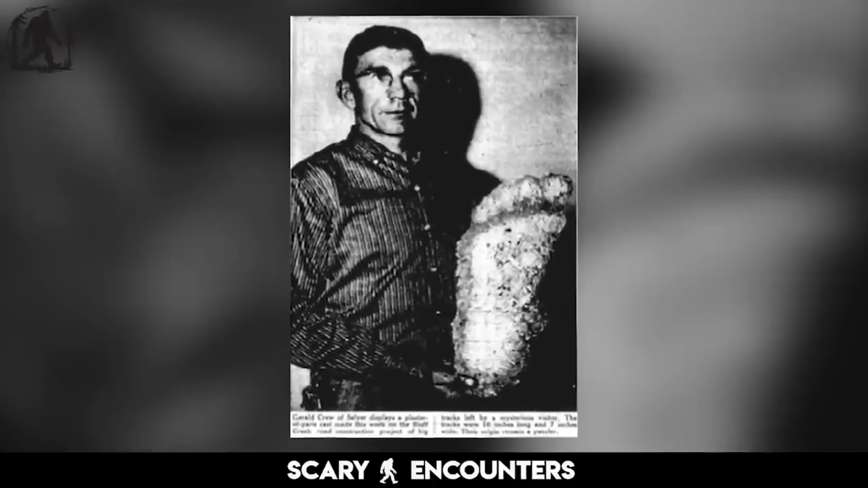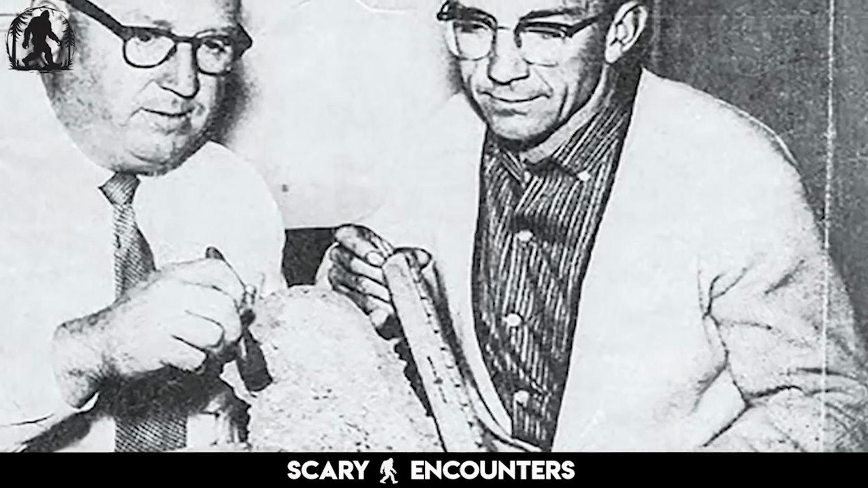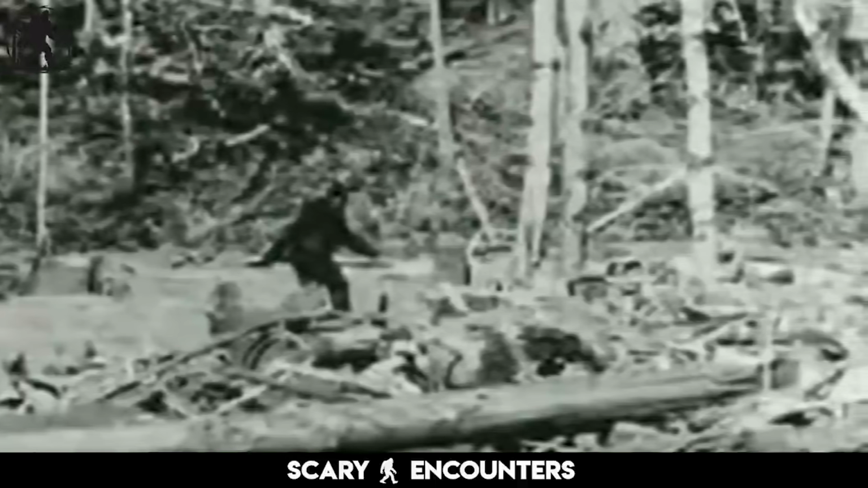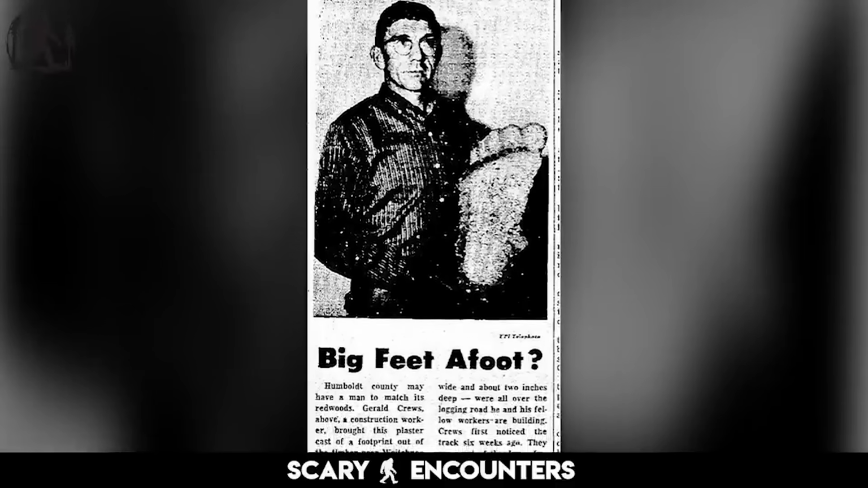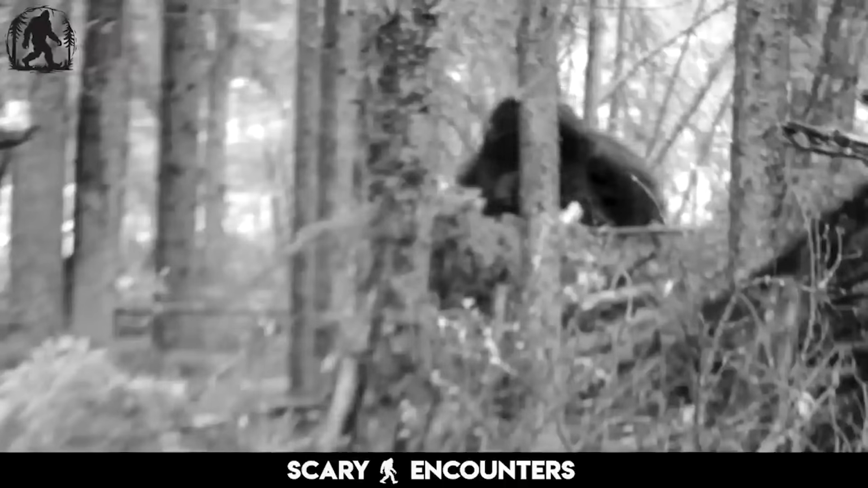In 1958, a road construction worker named Jerry Crew discovered enormous footprints in the dirt. His Hoopa native co-workers recognized them instantly, claiming they belonged to a giant that had always lived in these lands. Crew made a plaster cast of one of the tracks, and when a Eureka journalist published the story, it gained national attention. The legend of Bigfoot had taken root.